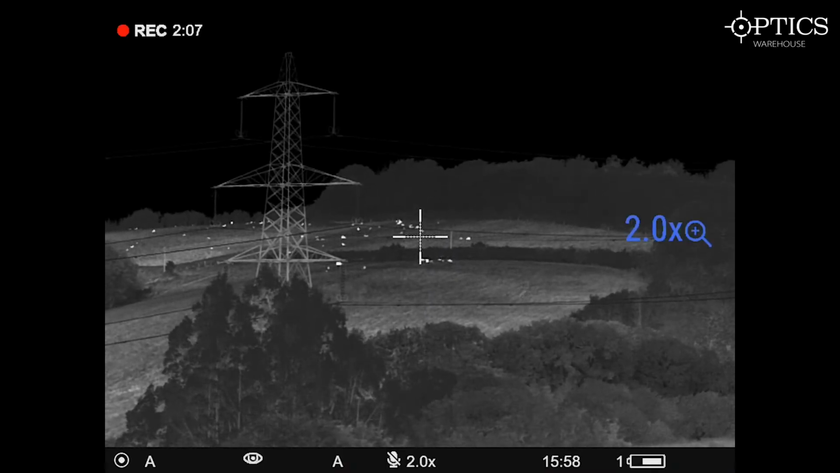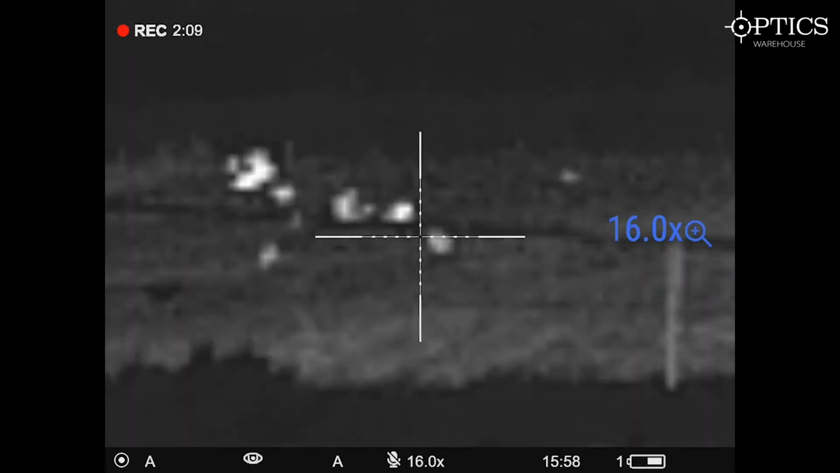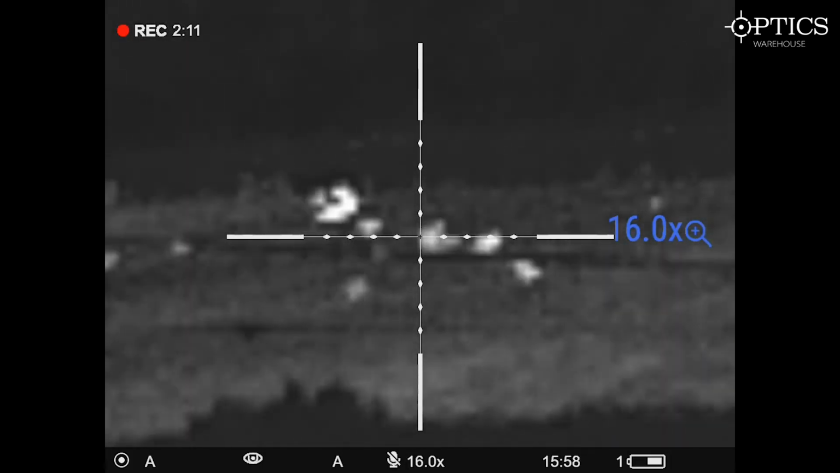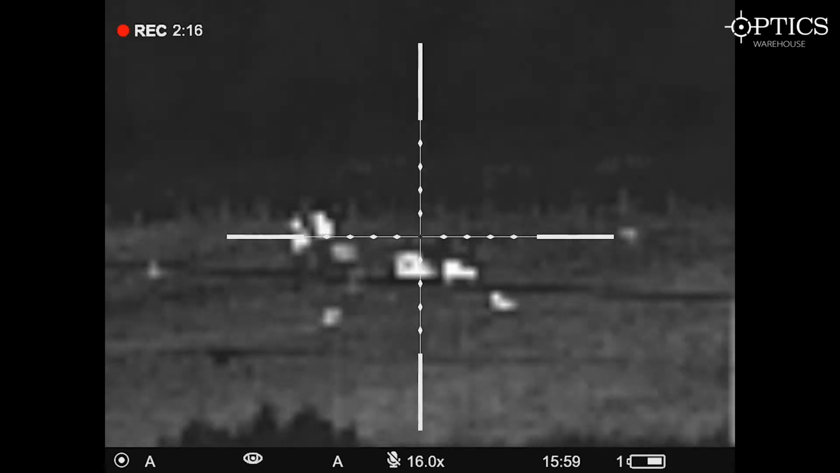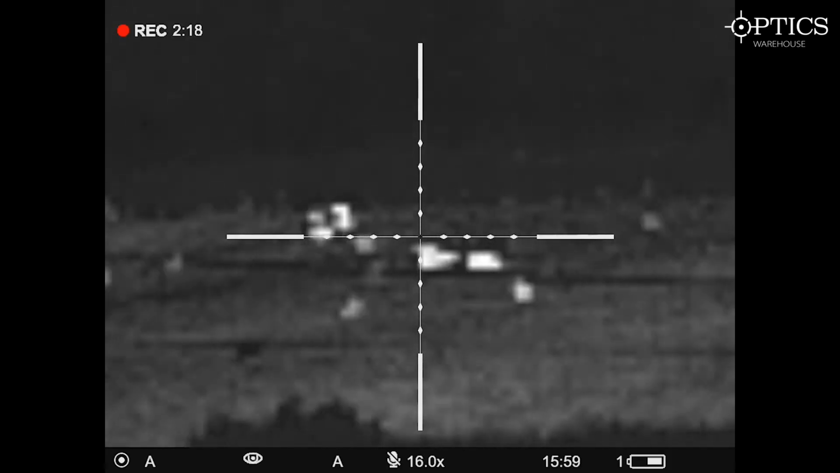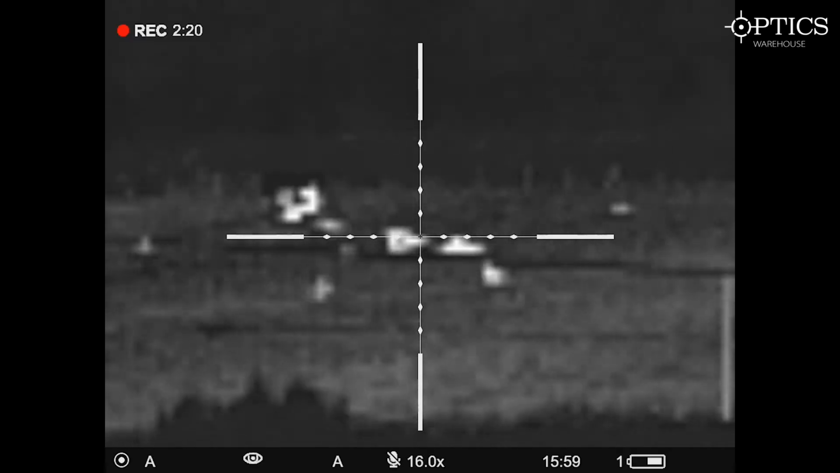So go on, there you go. It's more of a jumpy mag, but it's still high quality on there. And so all we do is we're just going to focus around. It's slightly more pixely, and that's probably due to the fact it's a 17 micron rather than a 12 micron.